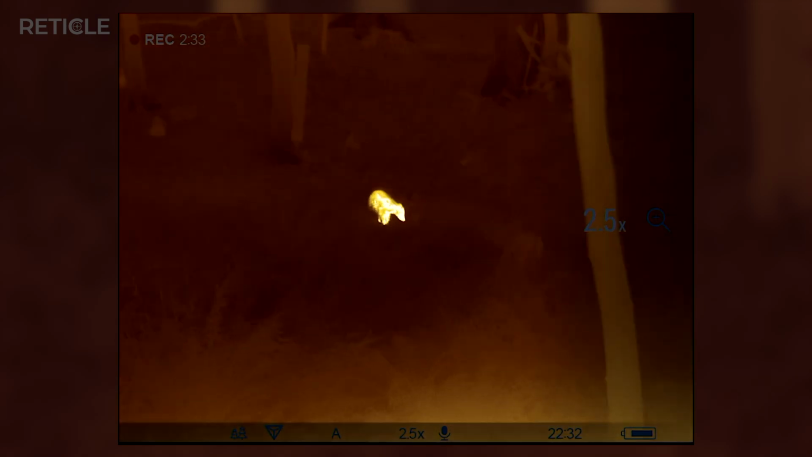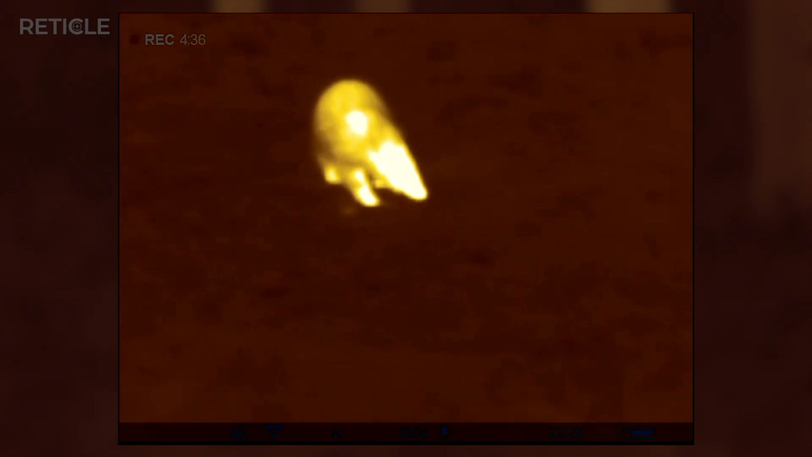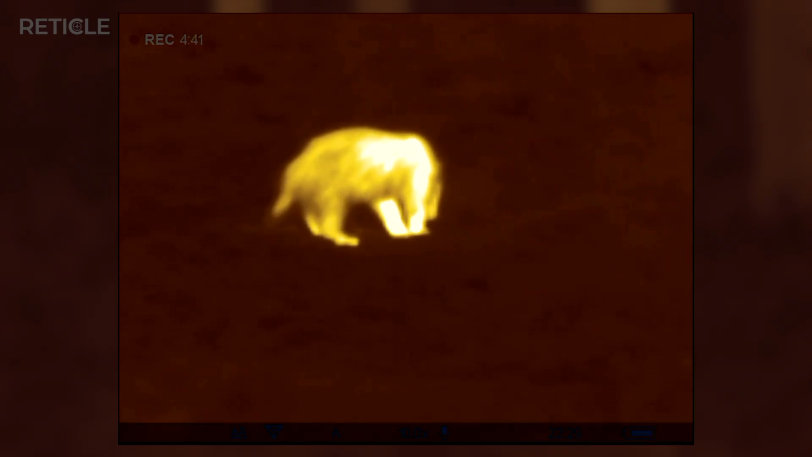The surroundings looked amazing thanks to the high sensitivity, but the animal's body came off a little bit too overexposed for me, too bright compared to the background. The finer details like the head, which emits more heat, were blown out. I've included a comparison shot from the Lemke Kyler 1, also showing a badger. The Kyler handles exposure much better, so you can tell from the darker background.